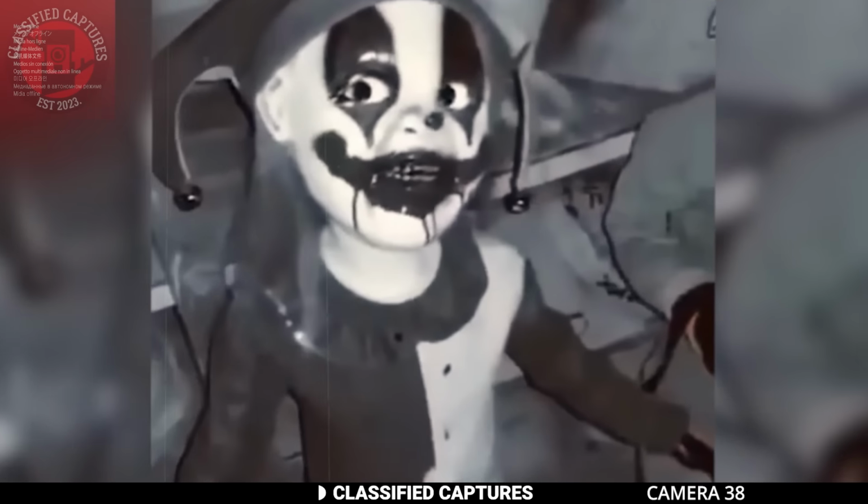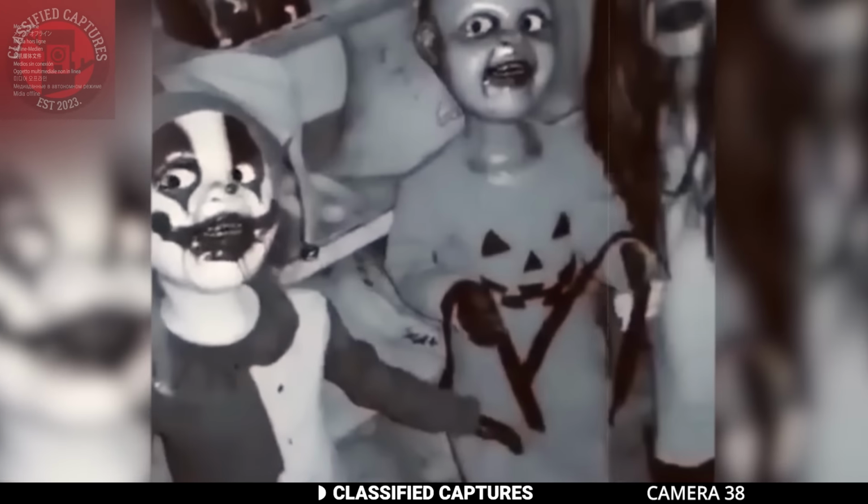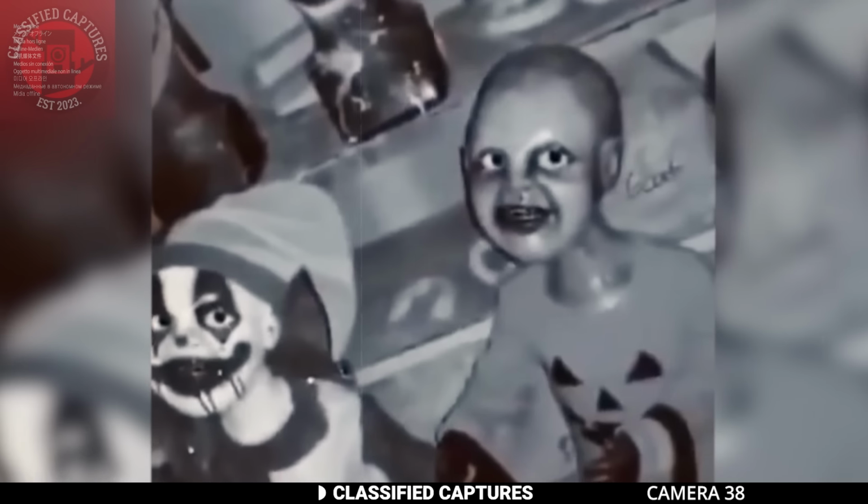Chucky is no doubt a doll that terrorized many in their childhoods. I mean, watching anything with that terrifying doll in it is bound to give you nightmares for days. But what would you do if it wasn't fiction? What would you do if you had a horrific doll like Chucky in the basement of your new home?